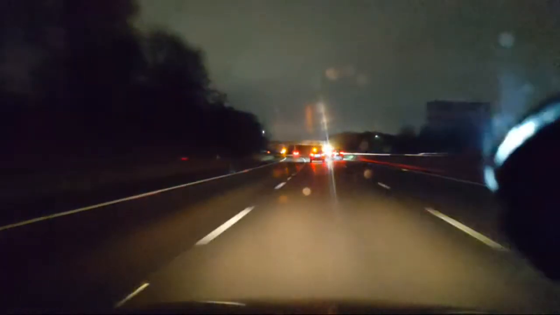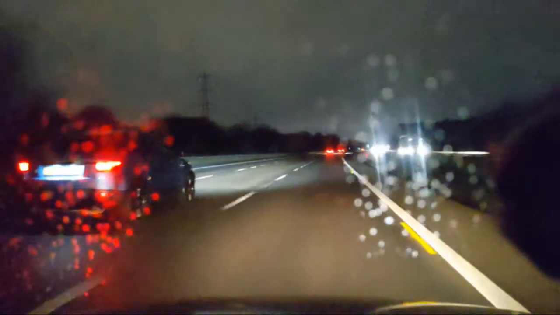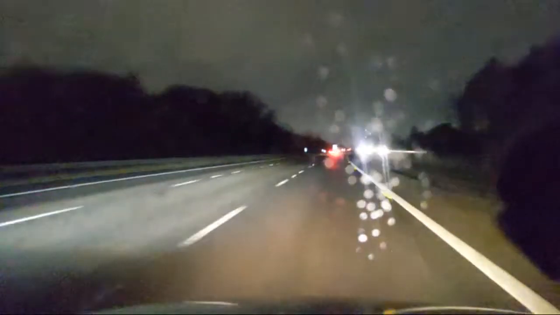Two cars driving in the middle lane for no reason. Still doing 70, but the vehicle has sped up a little bit, because it doesn't want to be overtaken.